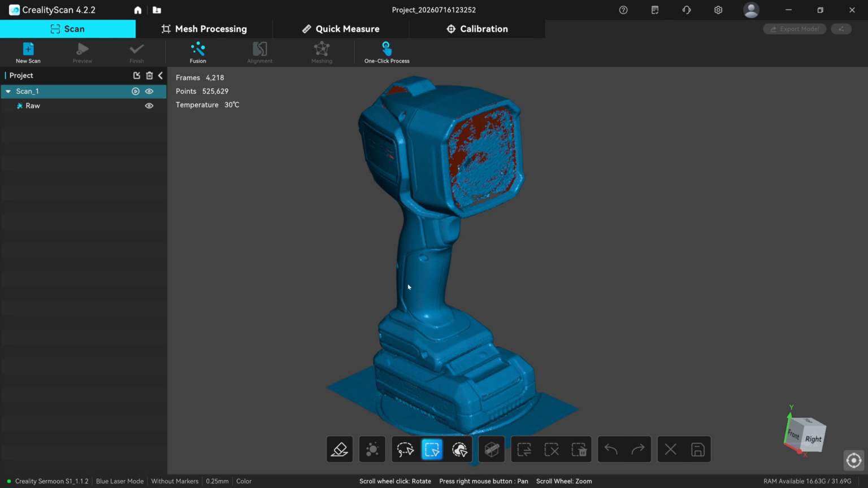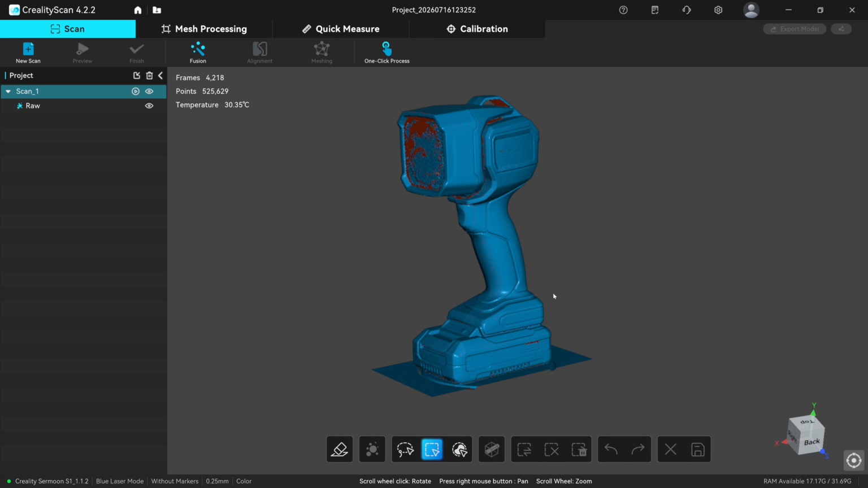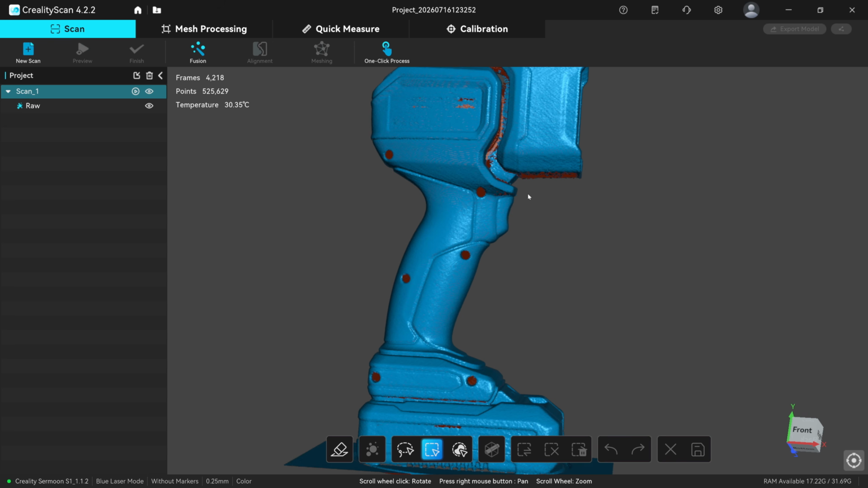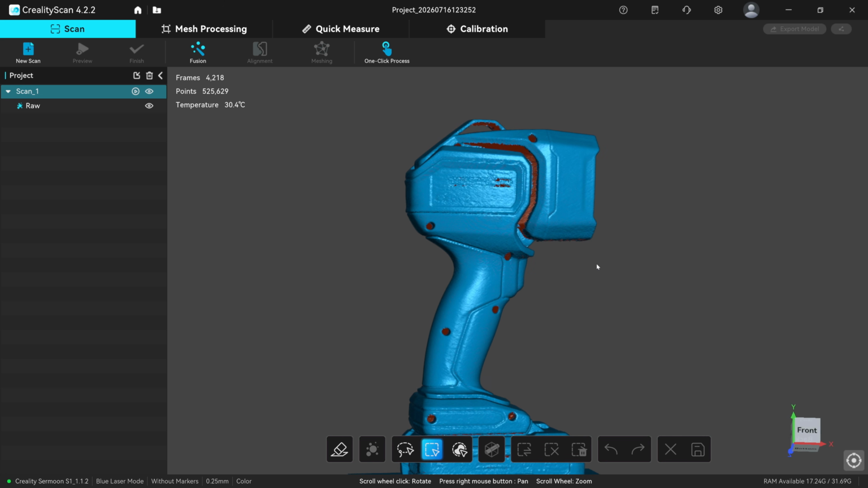Now, one thing I really, really hate about this software is the fact that you've got to press the middle mouse button to move things around. It's just so unnatural. Okay, so how's that done then? Let's have a quick look around. Now, I haven't fused this yet. This is just obviously the basic scan, isn't it? But for the purposes of this video, that's all we need to see.